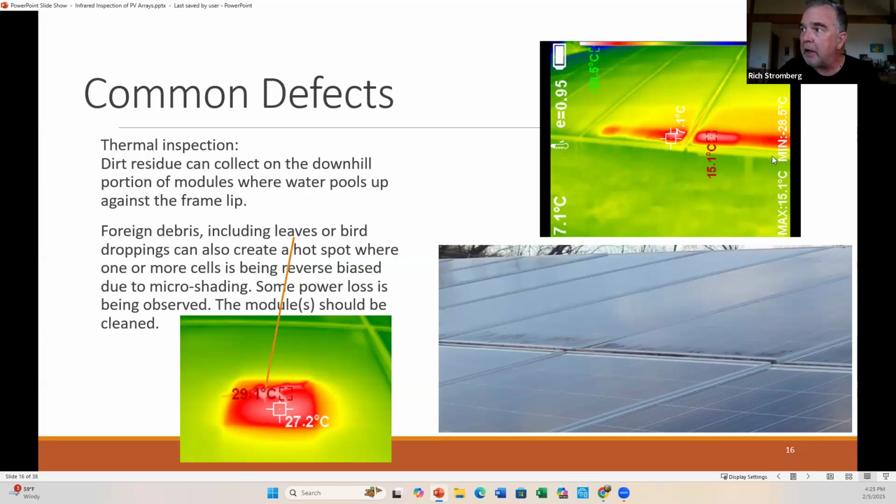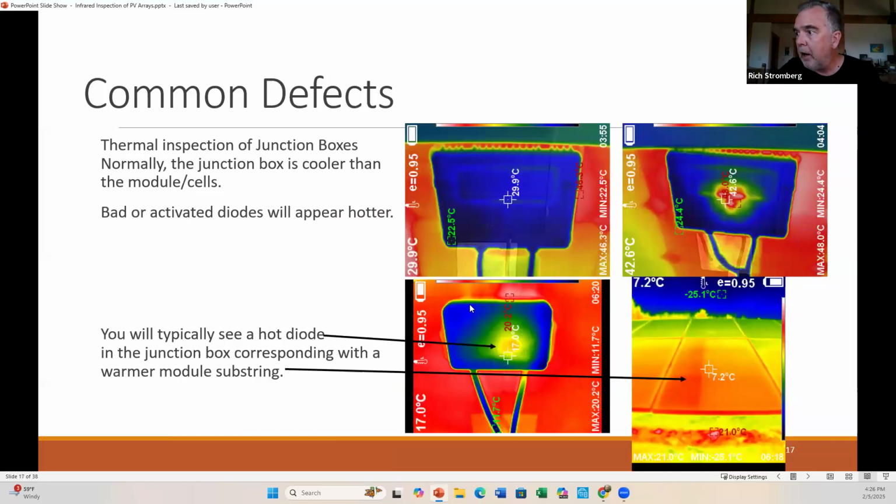So if it's bad enough to start picking up a signal that's pretty noticeable, then you should, in fact, here, this is 7.1 degrees Celsius here, 15 degrees here. You should definitely try to clean these modules off and see if that goes away. This here is a leaf that's landed on this module as well, but you can see bird droppings will also cause shading on individual cells. And if you're getting a heat signature, it's worth your while to clean off that cell. You don't need to do all the modules, but this one will be fine. And then this as well.